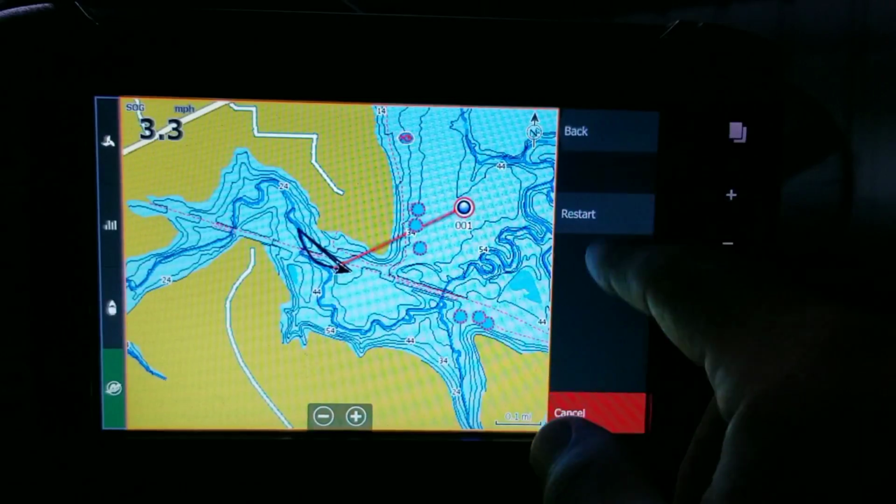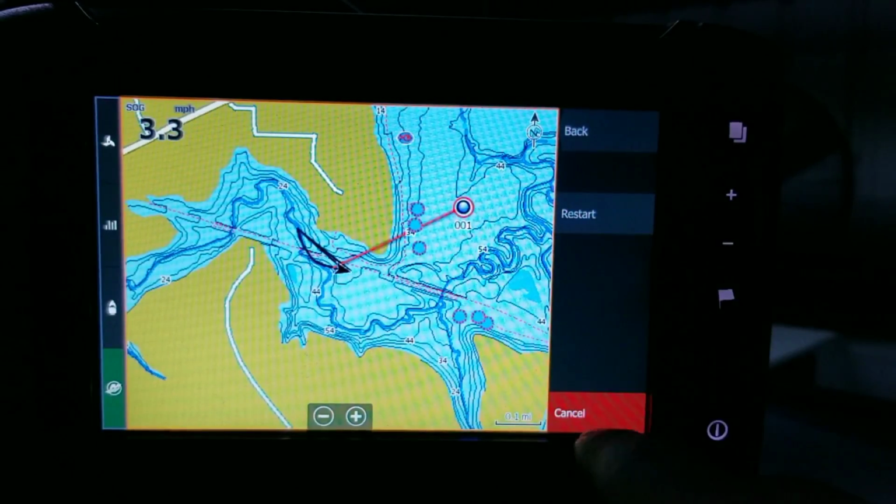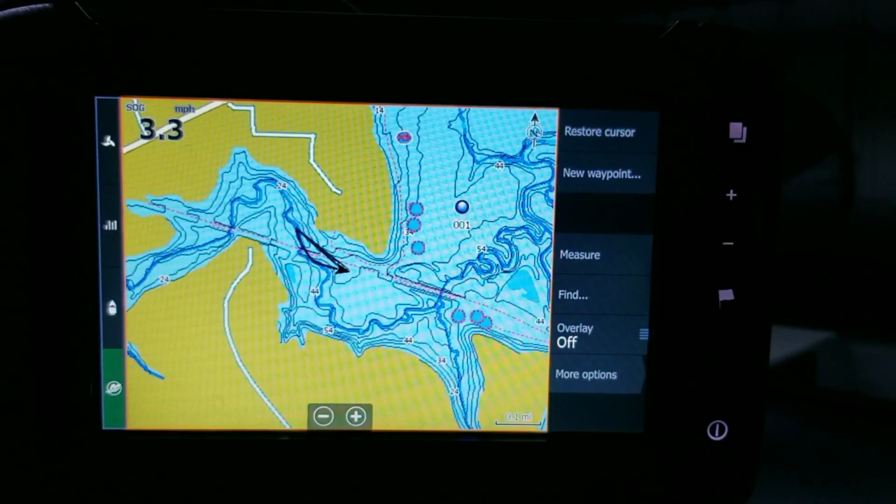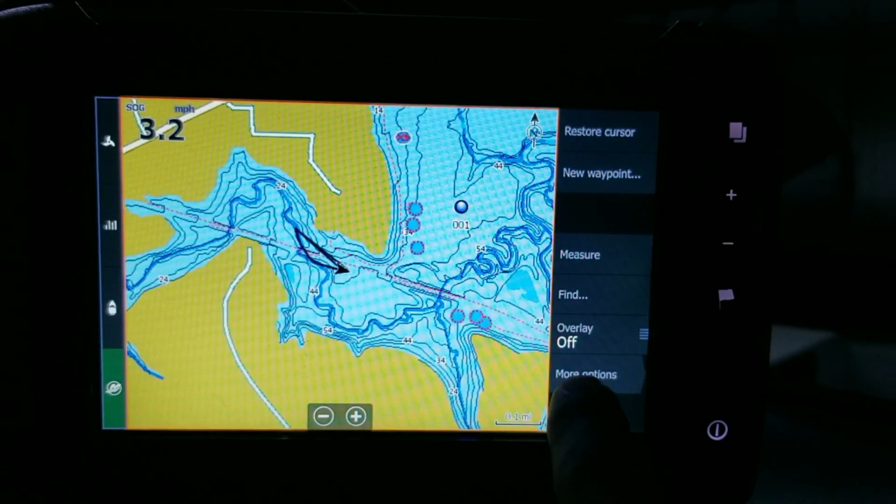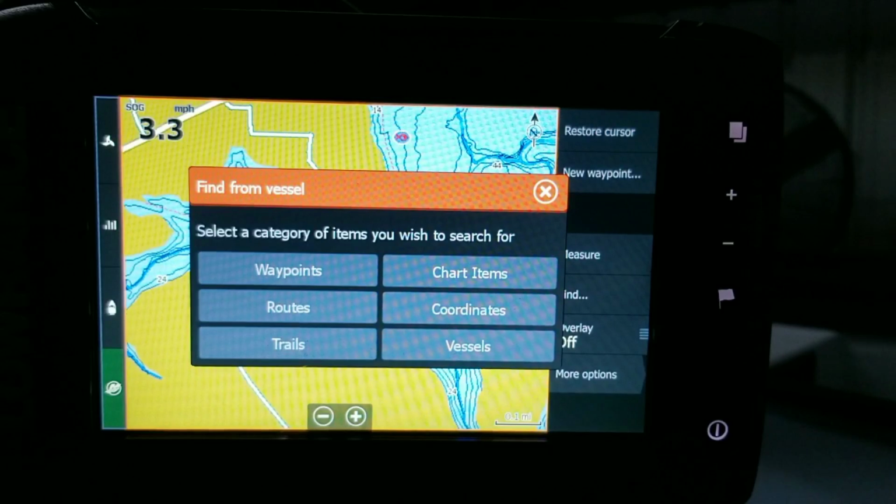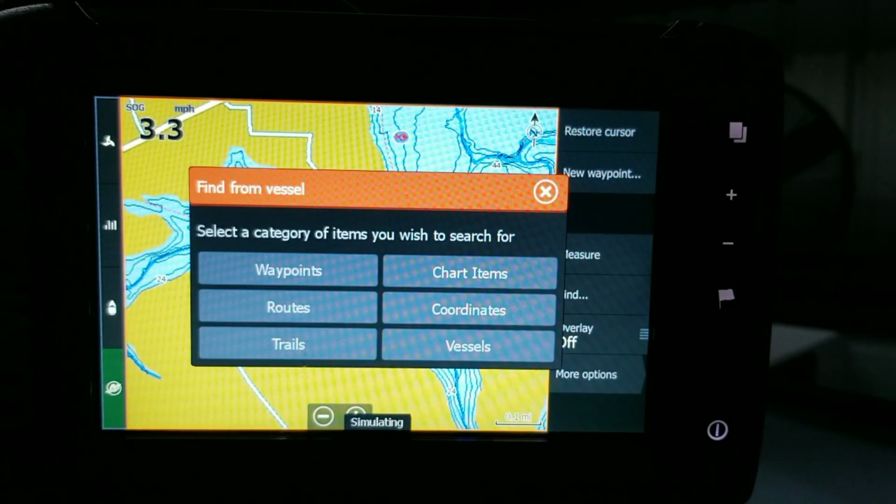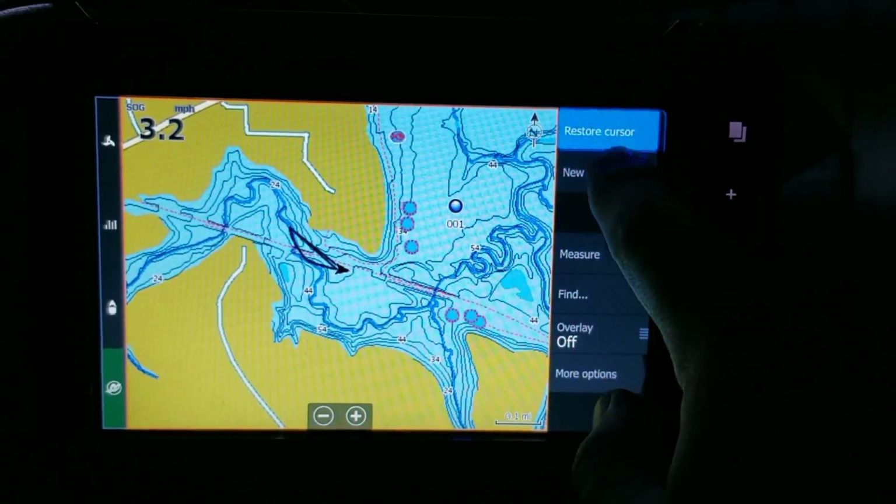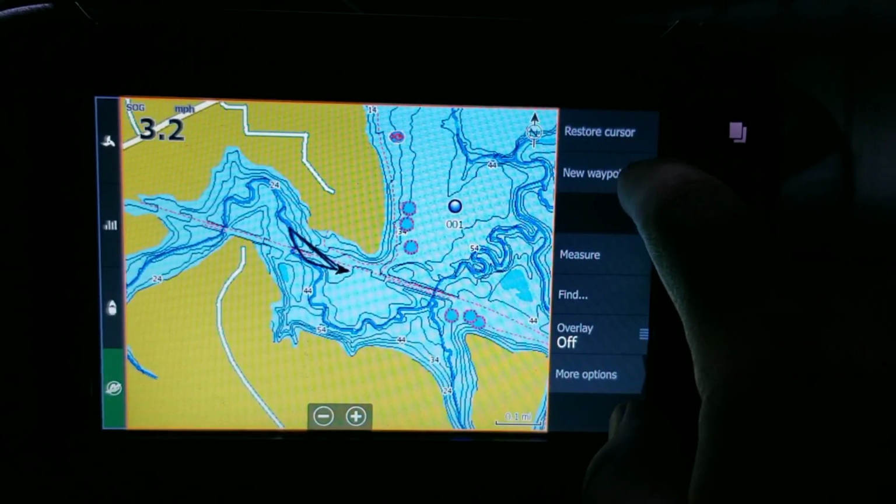In the navigation, you can start it, restart it, whatever you're going to do. We can cancel that navigation, so now it's gone. We can set a new waypoint. We can measure a distance to something if we want to. And what I also like is you can go through and find from your vessel's log waypoints, routes, trails, vessels, the whole nine yards. So it's really easy to get to. It's a very, very nice unit, easy to use, okay? So I do like that about it.